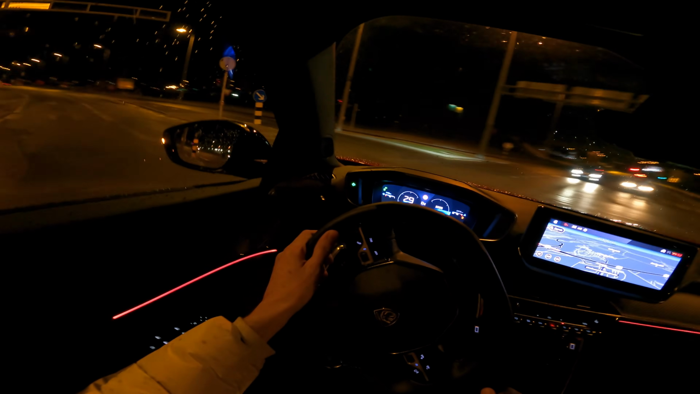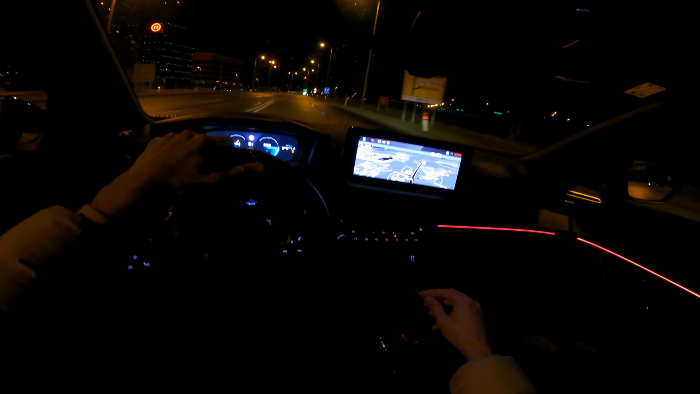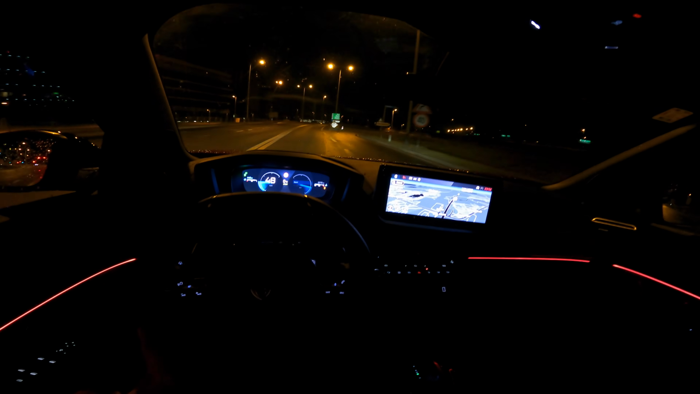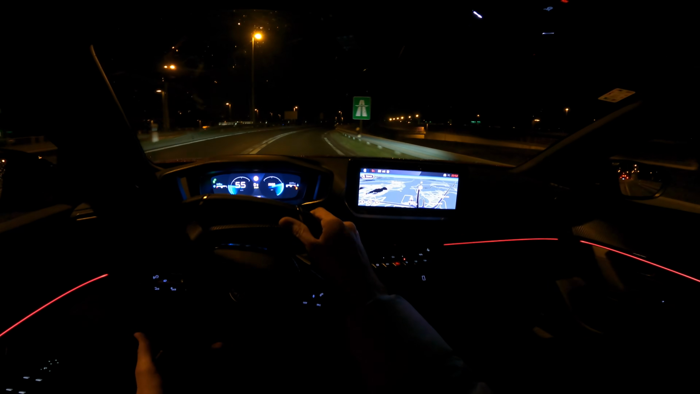Okay, we have winter tires on, so they're better on wet surface. I will switch to the sport mode. Hopefully there won't be any traction issue. So I want you to see the performance of the engine.